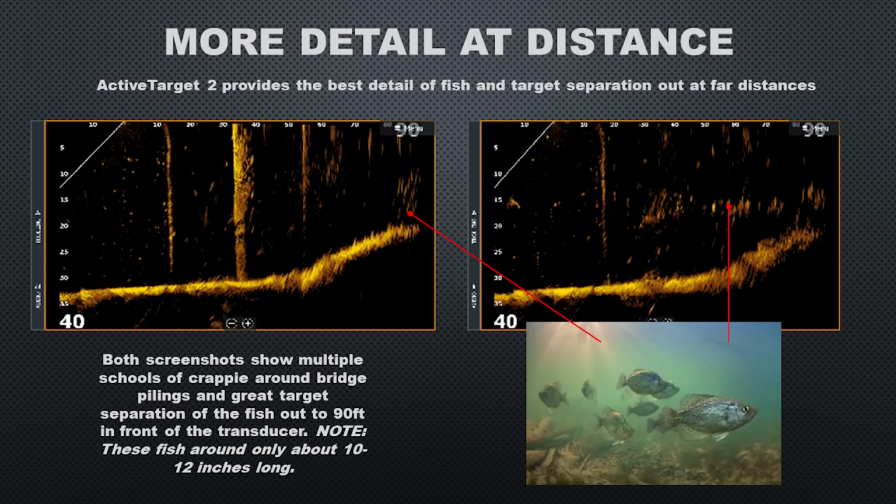One thing Lowrance is really talking about with their ActiveTarget 2 system is the target separation at distance. So looking at these screenshots, we've got schools of crappie 90 feet away from the boat. So when we're talking crappie, we're talking 10, 12-inch fish. And you can actually see this separation very clearly with this ActiveTarget 2 transducer.